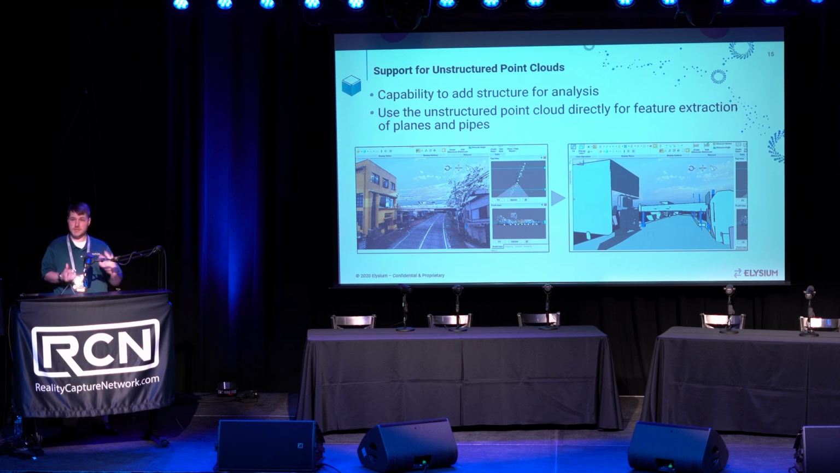Really quick, for everybody who doesn't know the difference, an unstructured point cloud, bare bones, is going to be a list of points and color values in a text file, for example. So that's your XYZ values, your unstructured E57s, etc. If you were to look at it and open it up on your machine, it is just a list of values.